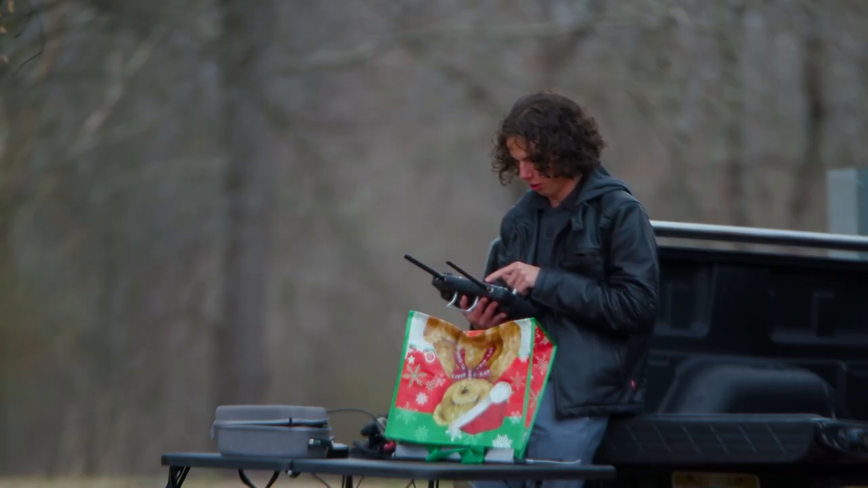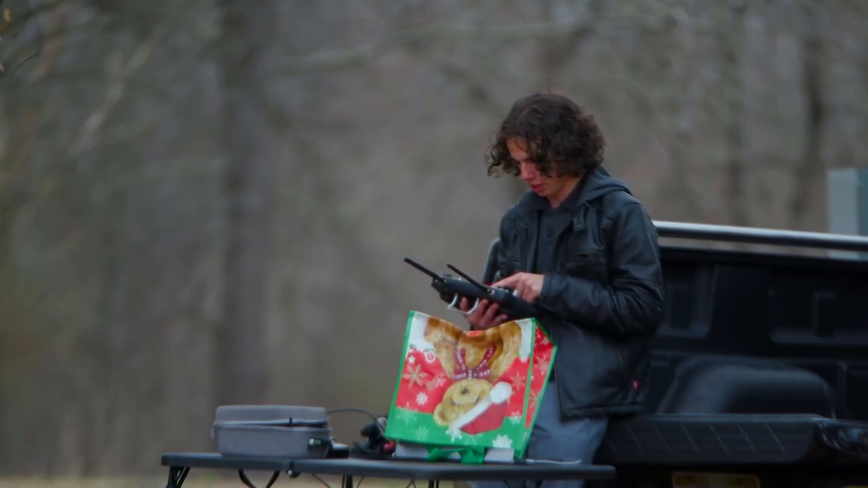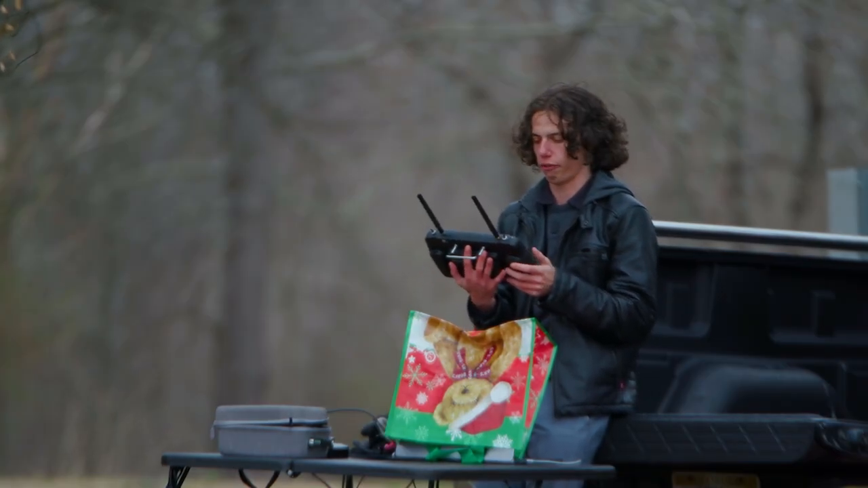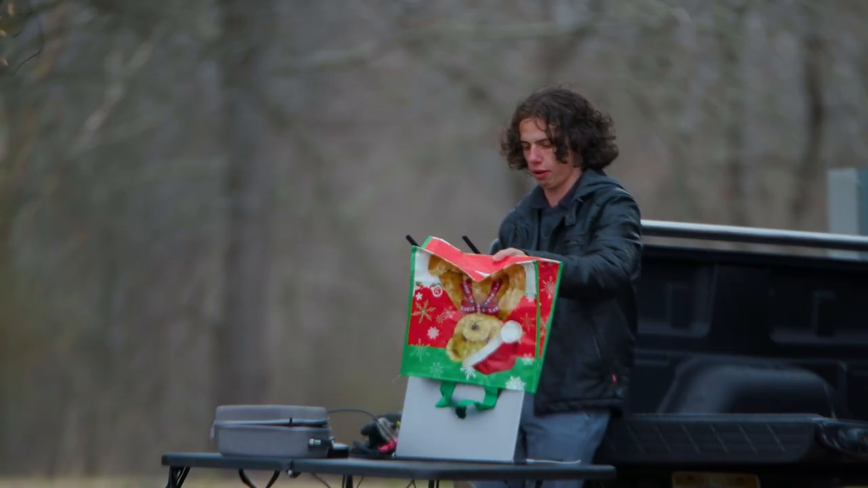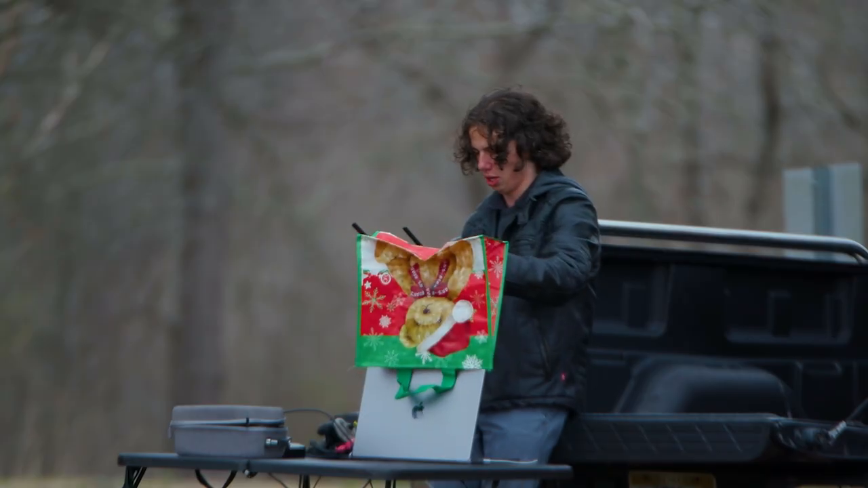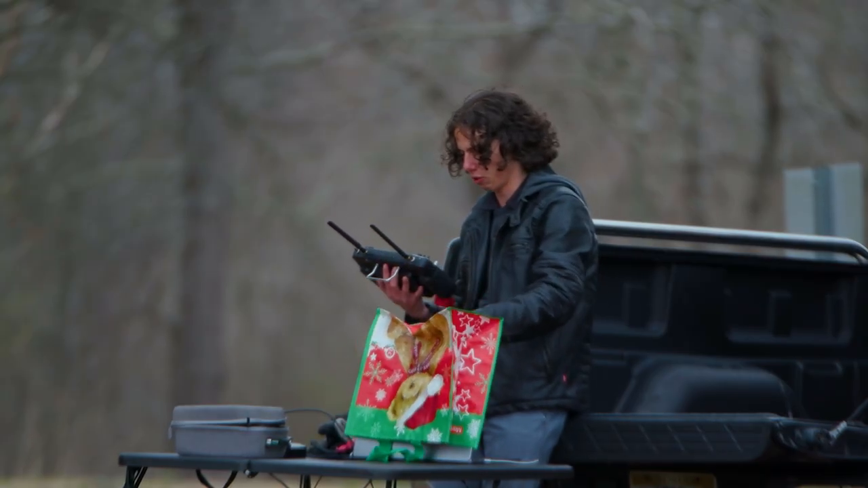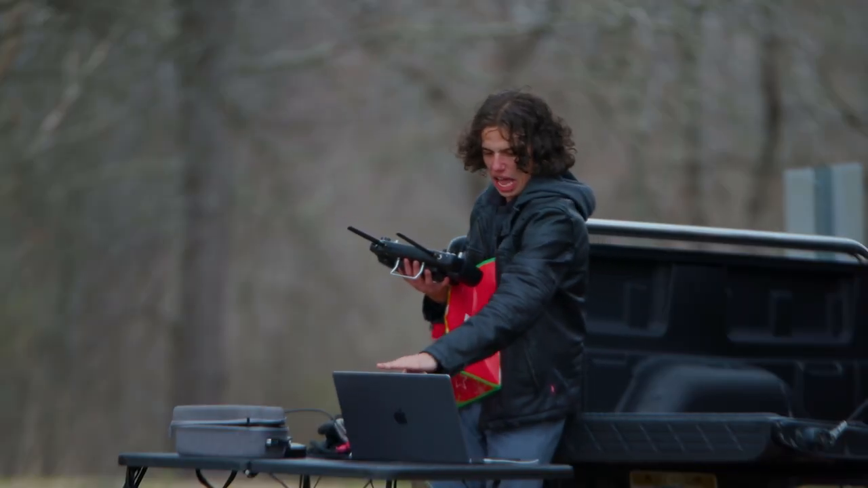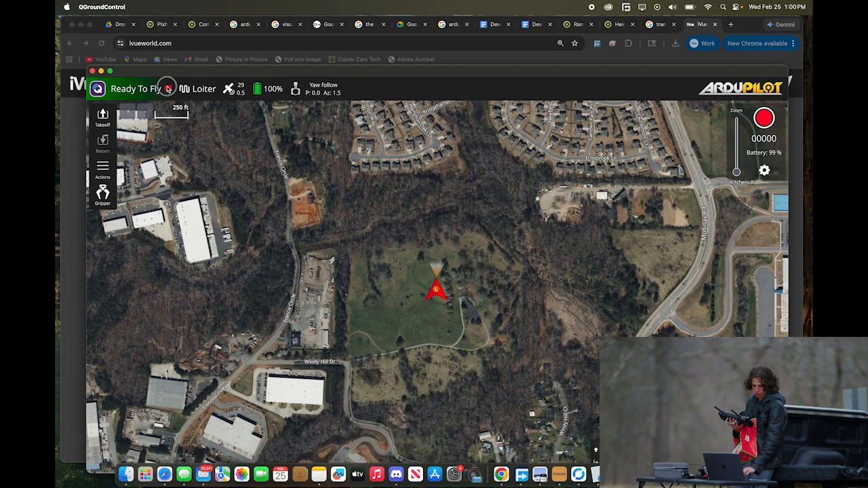All right, we do have camera control, but vehicle setup. Maybe you'll be able to see what I was referring to earlier with not getting a full solid connection here in this instance of QGroundControl on the MK32 controller. It's because it's Chinese. I'm kidding.